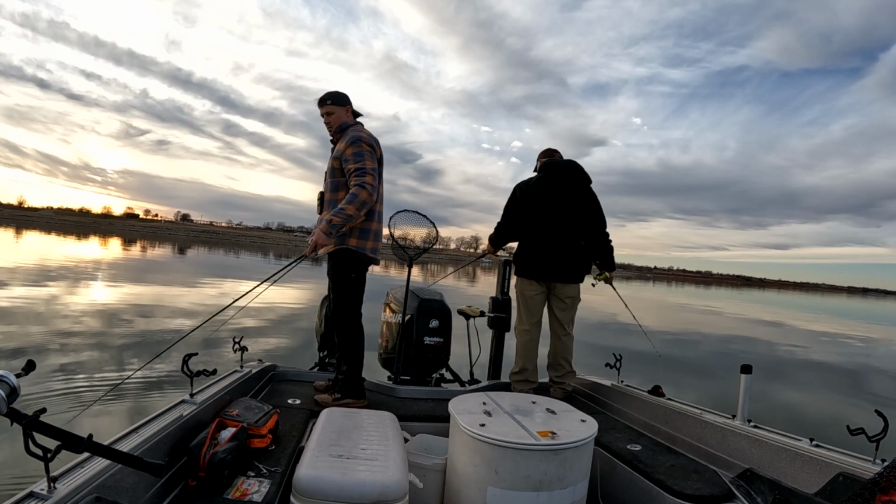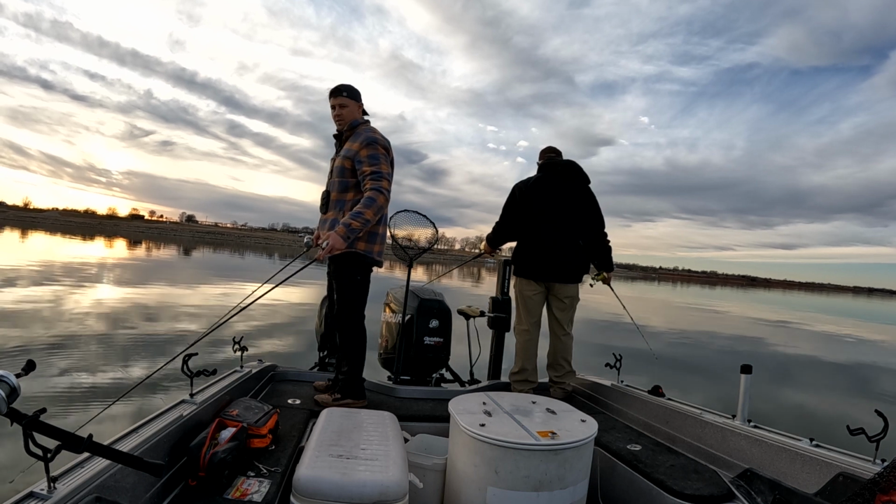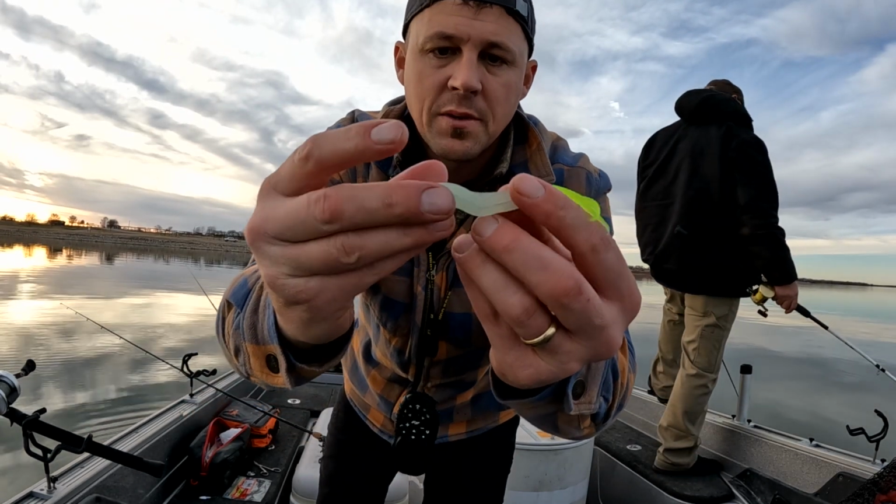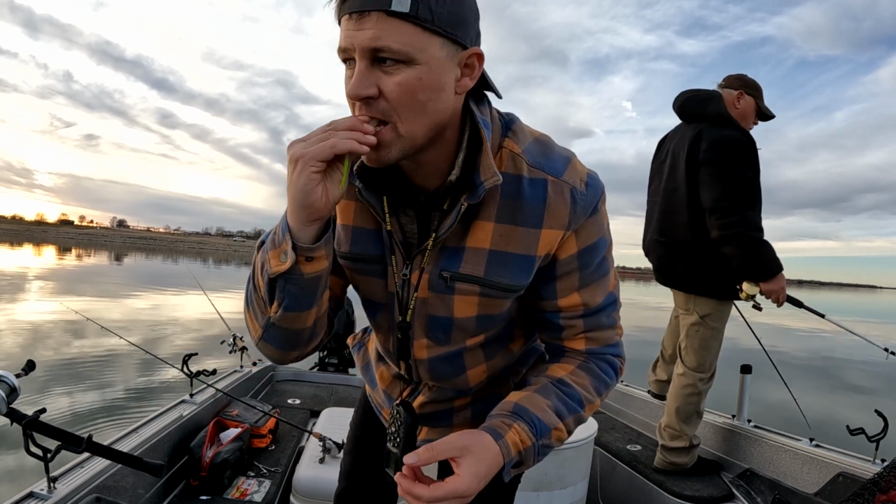Crazy. They are not touching these other baits. Isn't that crazy? You're not even touching them. So this is what we've been catching them on, guys. So what I'm gonna do is cut it a little bit short, get it in their mouth.